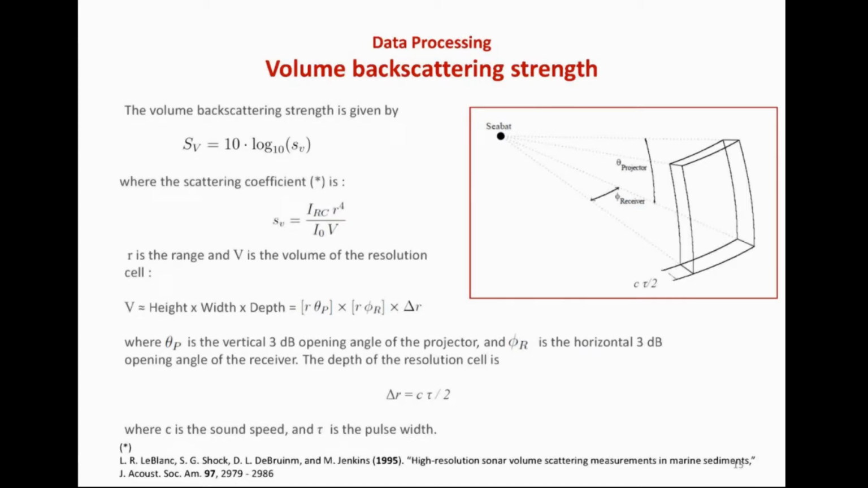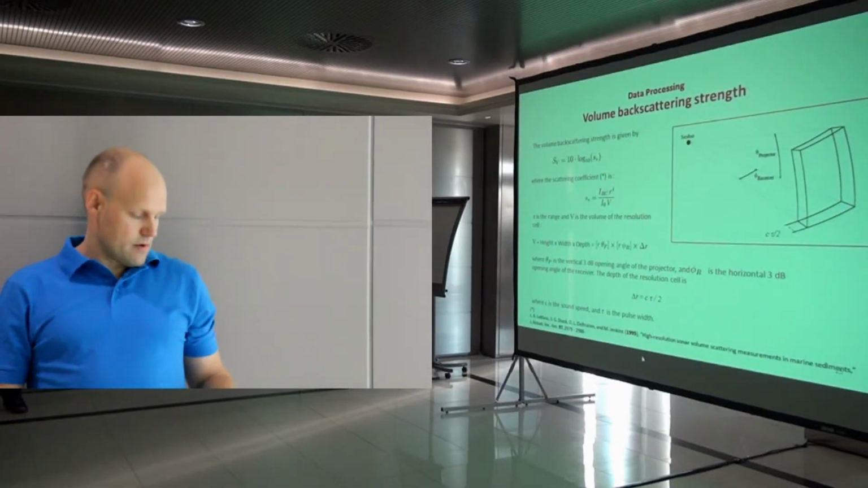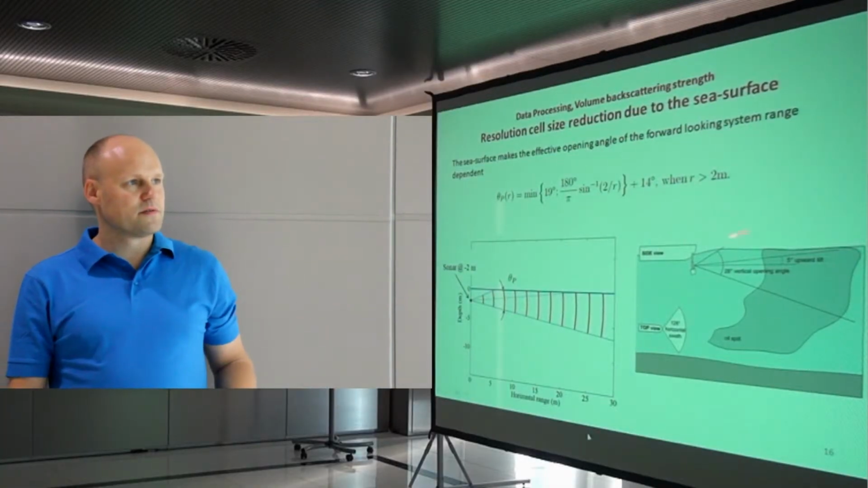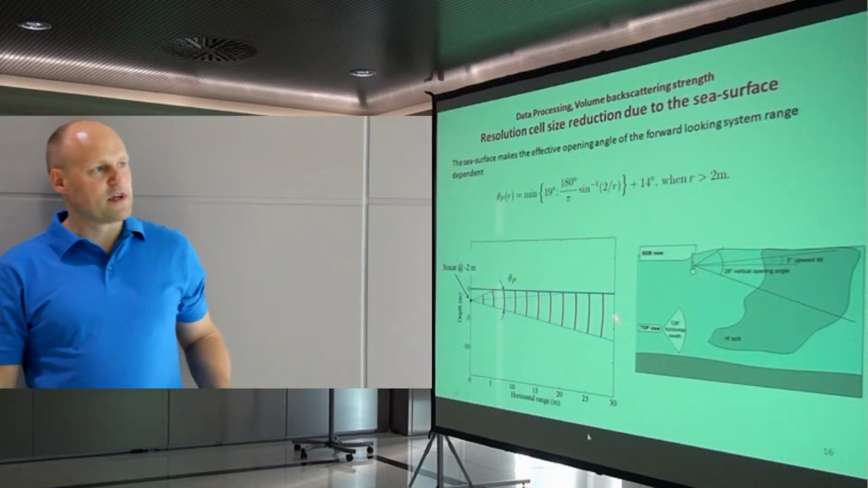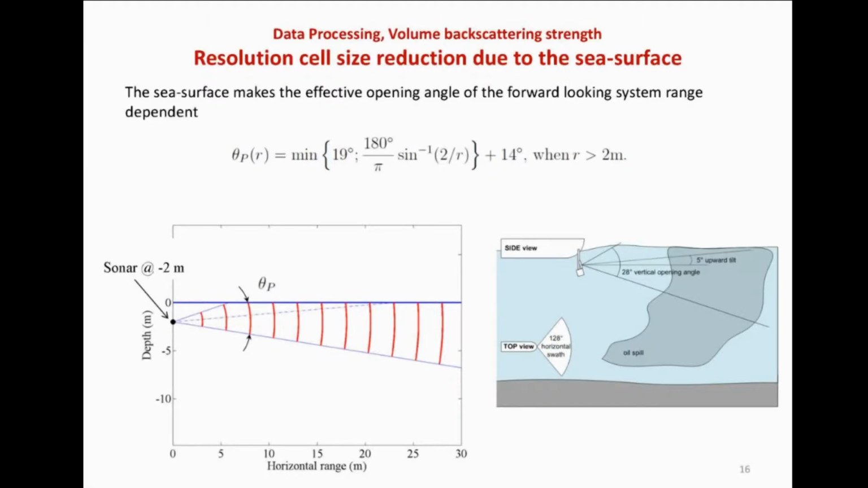We try to remove the effect of the volume. And in this case we have an additional thing that we have to take into account: the sea surface is here. So the volume is not getting as big as it would if it were in the full water column. So we have to make some compensations here as well.